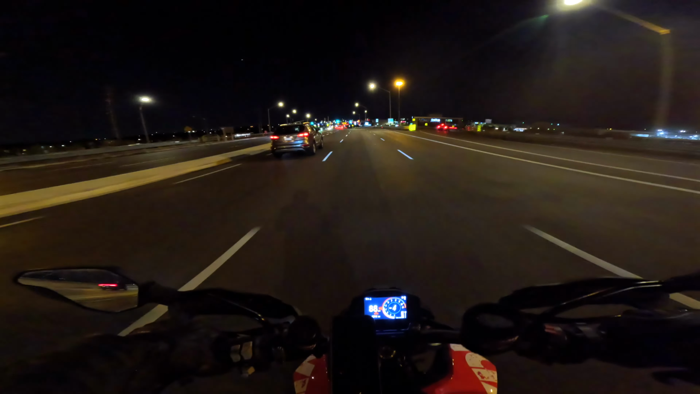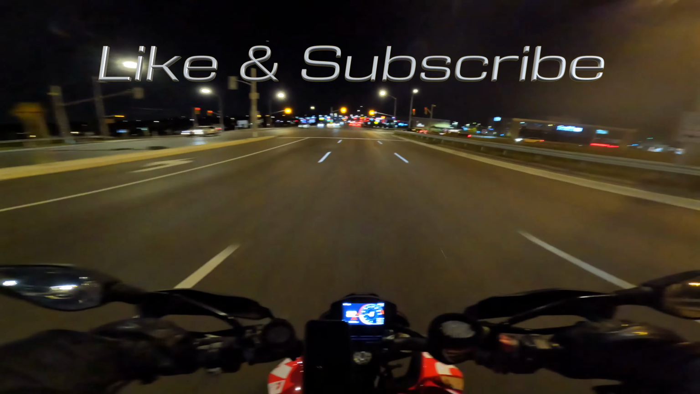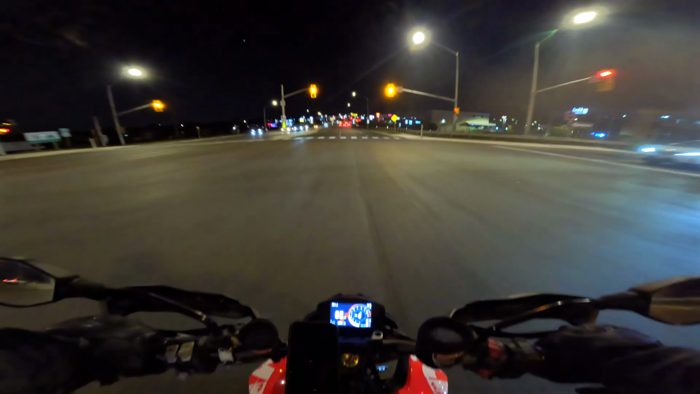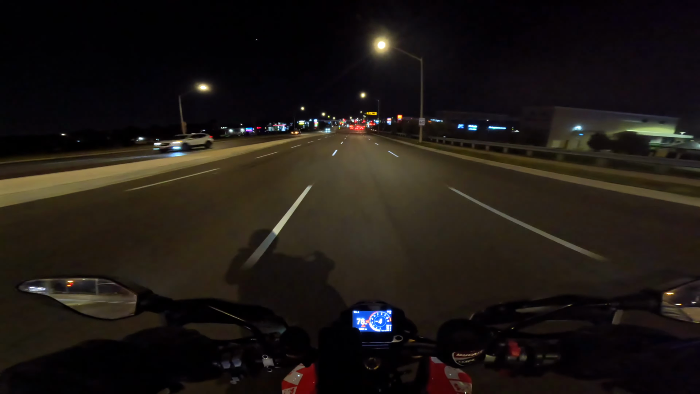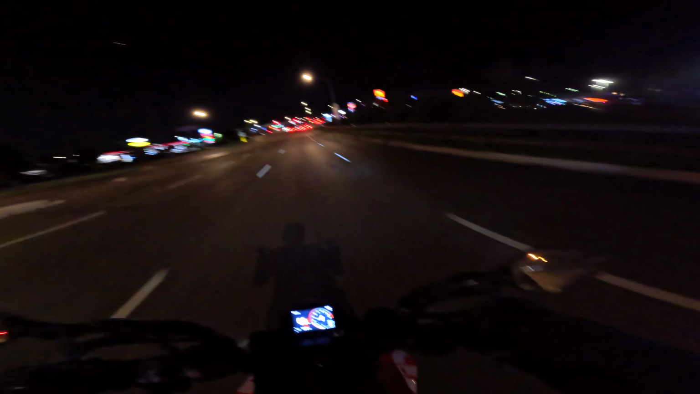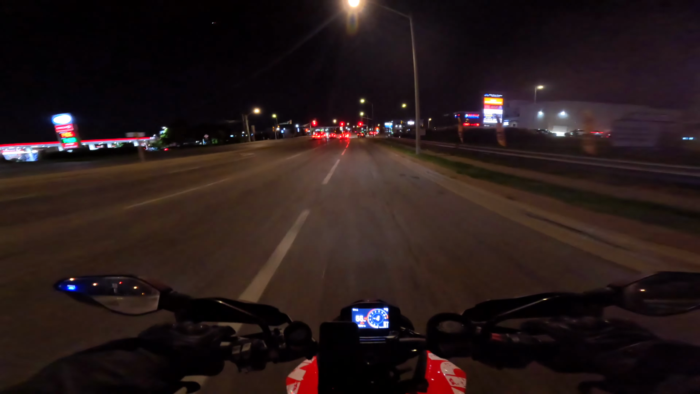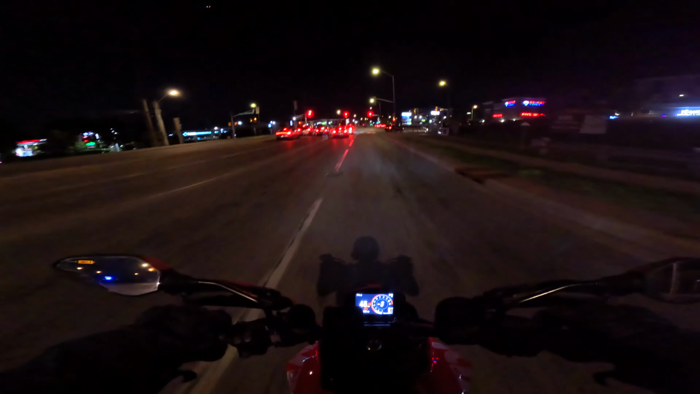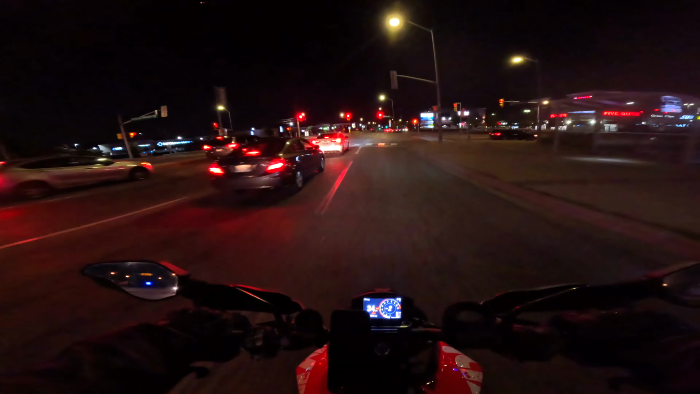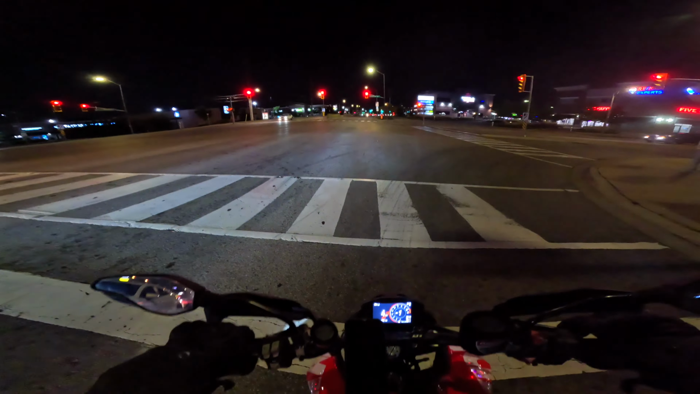Oh, see, you know what? This is how the roads should be. I wish they were like this all the time. It'd be so friggin' nice, man. So nice. Oh, look at this. Motorcycle lane. How nice is that? It'd be even cooler if there wasn't a speed limit in this lane. I think that would be awesome.